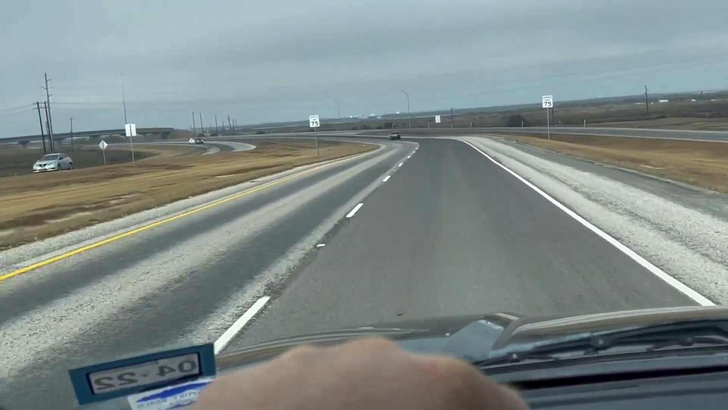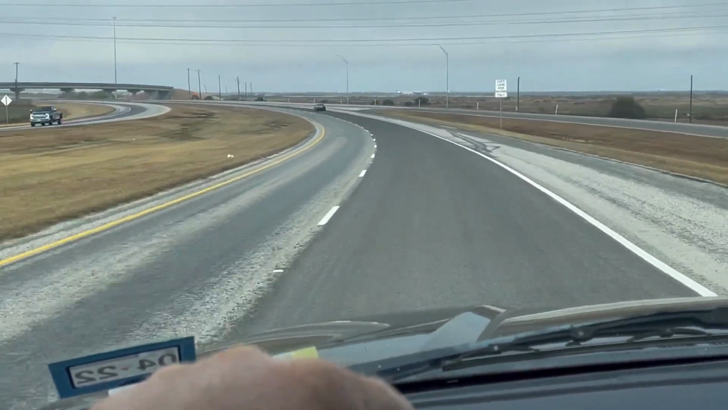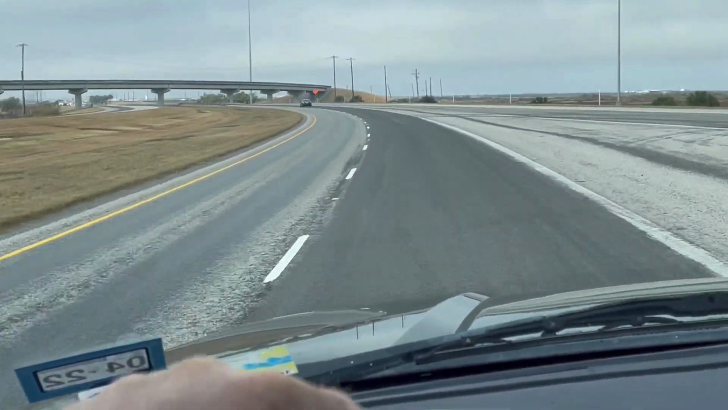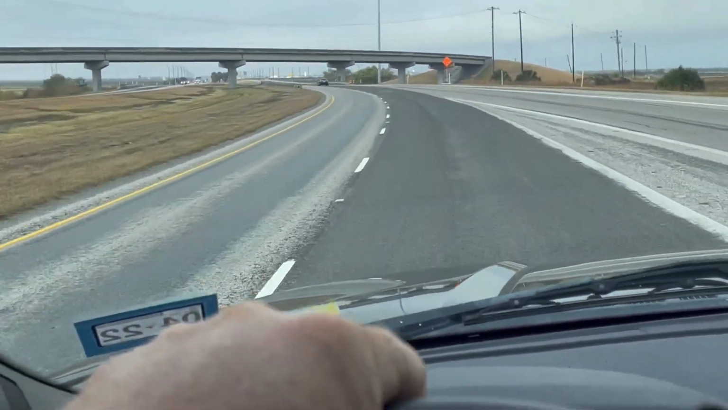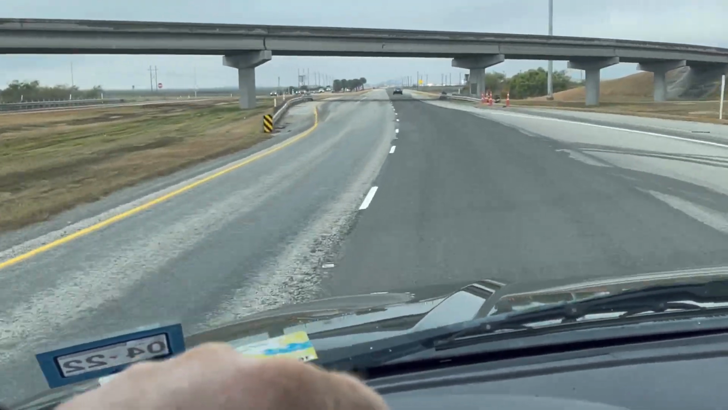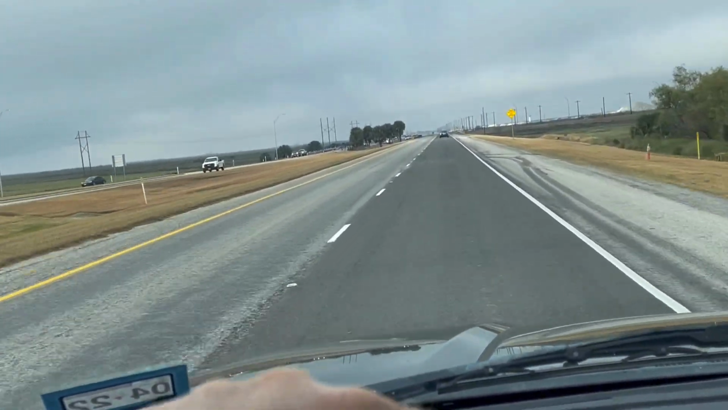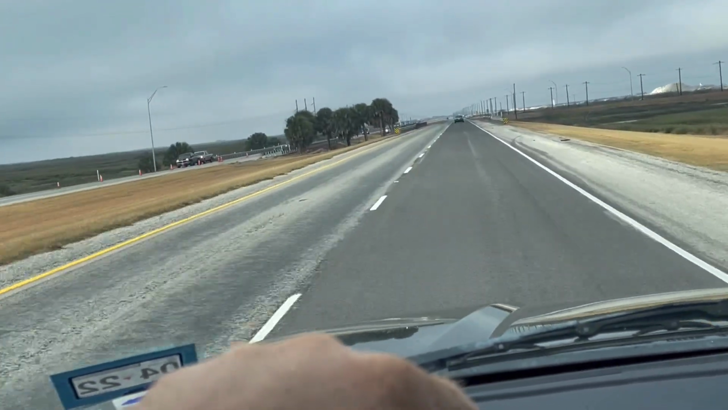Rockport, Texas is behind me and I am heading to Corpus Christi. Thought we'd have a little drive video, maybe some rambling on my part, maybe a rant or two. I hear we have cold weather coming tomorrow, not even cool weather, cold weather. When I woke up this morning, it was about 54 degrees. And then the cold weather actually comes tomorrow.